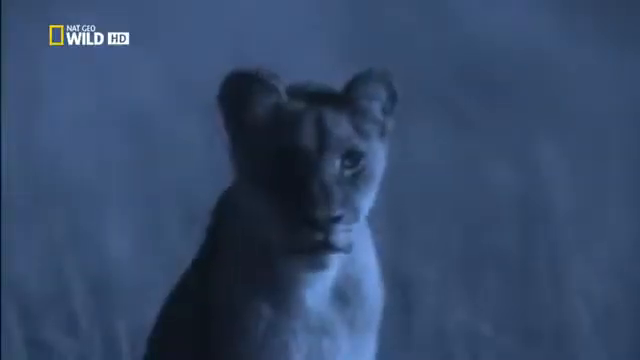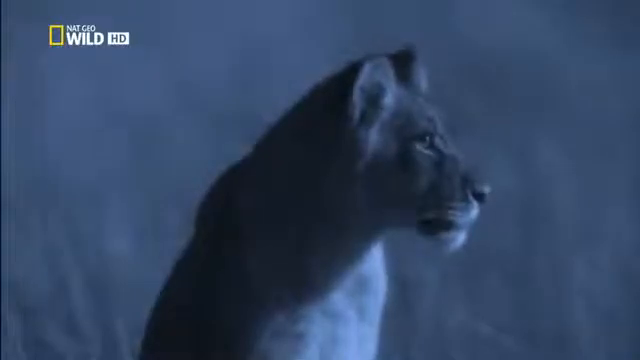Using the thermal camera, we can keep track of them better than by day. Intense moonlight bathes the landscape. And at night, cats' eyes can see 6 times further than ours. Probably almost as well as the starlight camera.